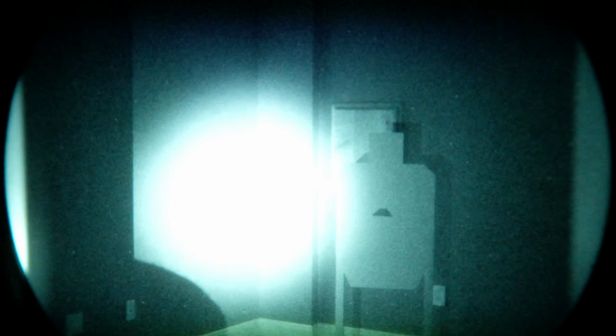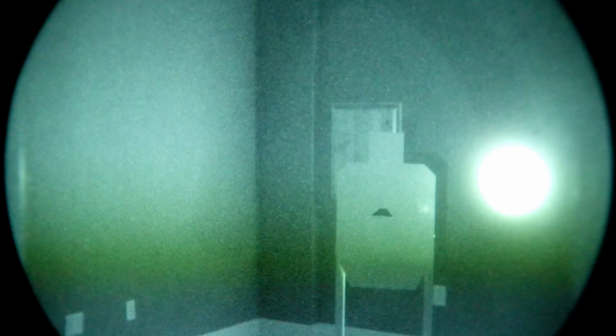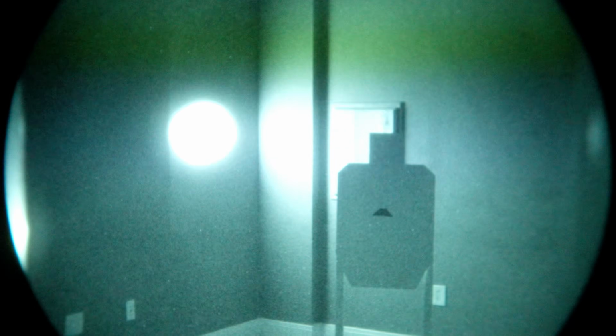I'm going to click the little slider up one so we can see the more focused illuminator and what that looks like shining into the room. We're just outside of a threshold, maybe 3 feet, shining into this room here. We're going to move the little slider all the way up, get the tightest illuminator, get an idea what that looks like.